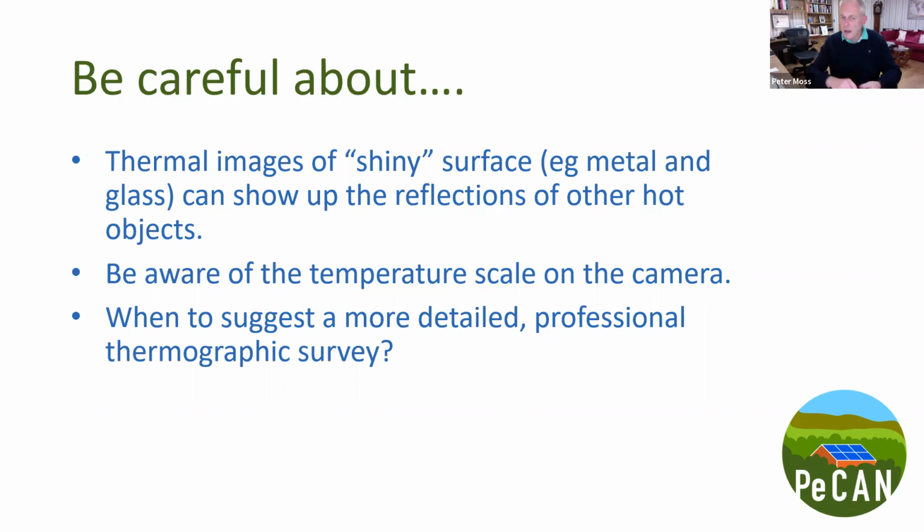We talked a little bit about the lack of accuracy of the temperature scale on this particular camera, but then also there are other issues to be careful of as well. I talked about retained heat in bricks and so on as we were going through. Next slide.